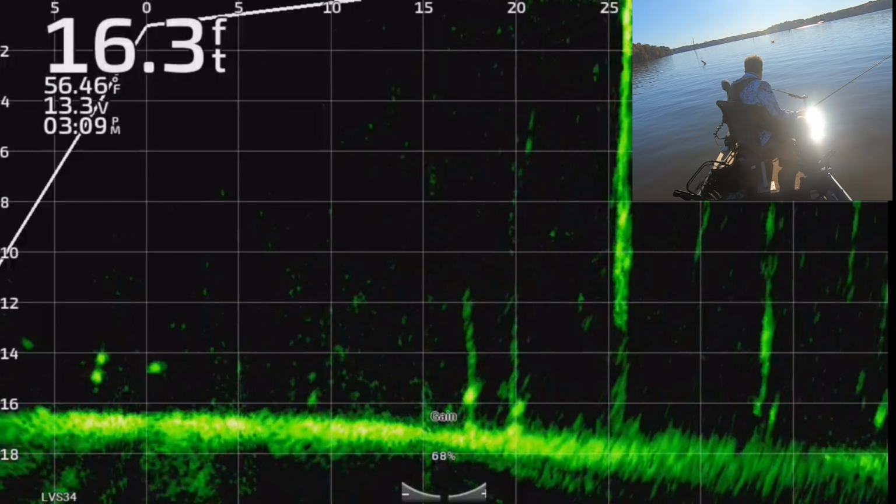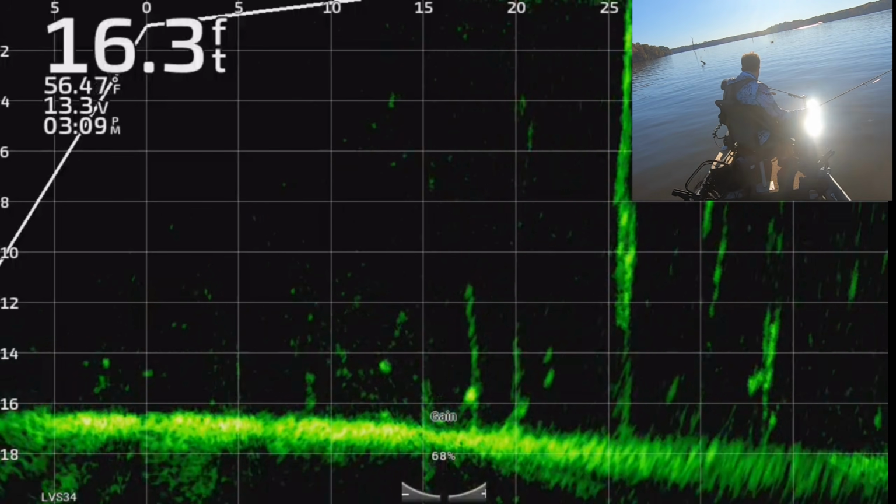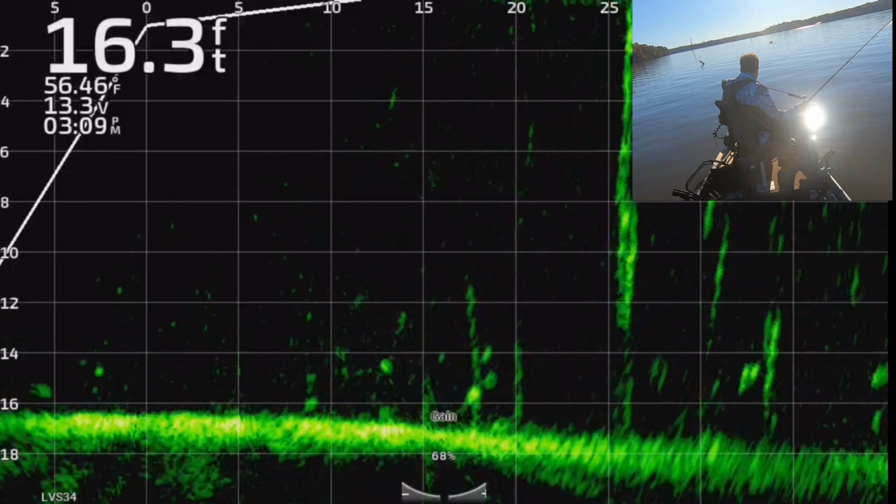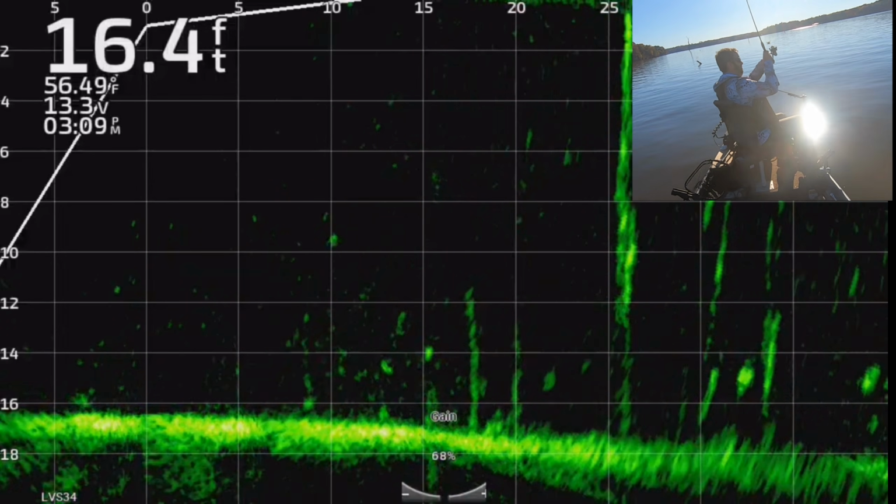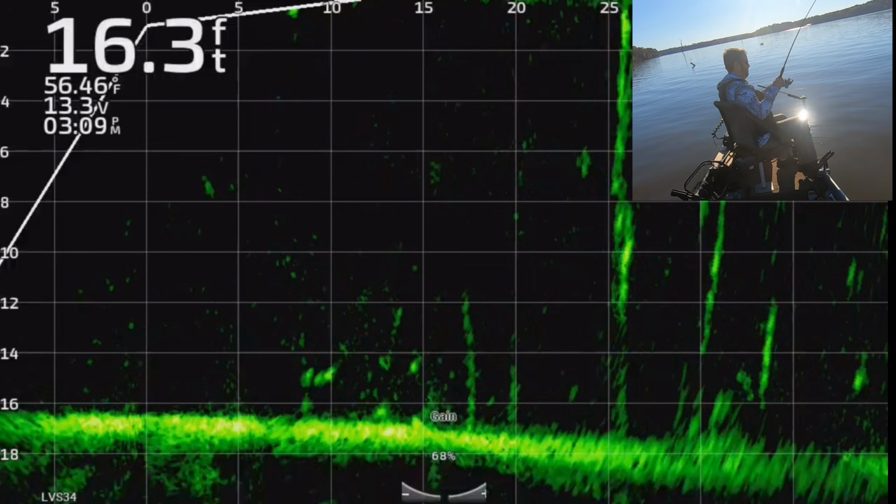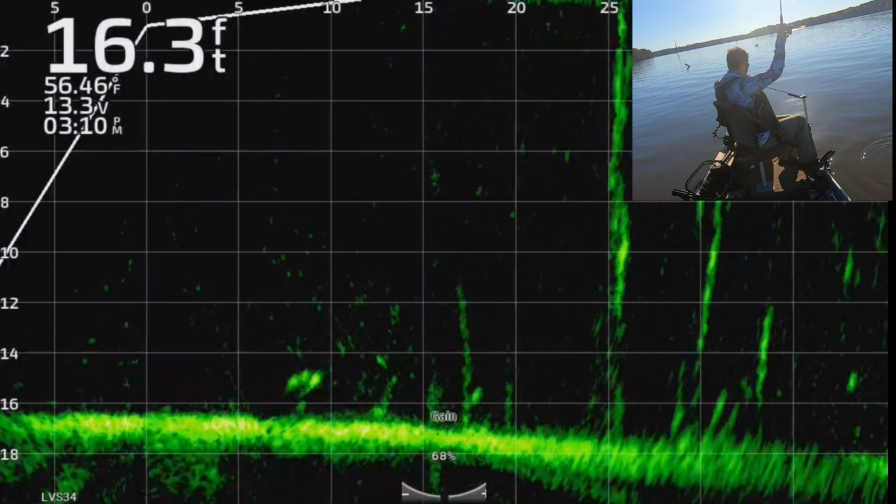He just saw a little minnow swim by him, and he missed him. He's thinking, man, I can't believe I missed that minnow. But here's another one. Looks the same. And we got him. I don't know which one of those we got, but we got one.